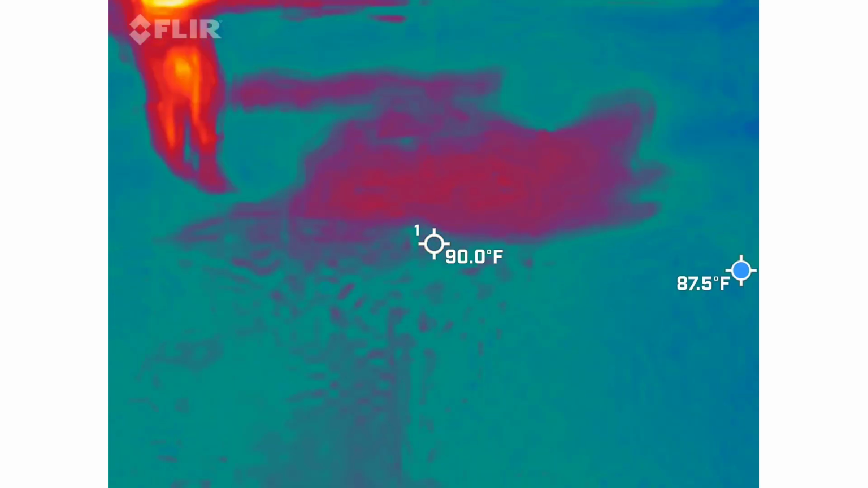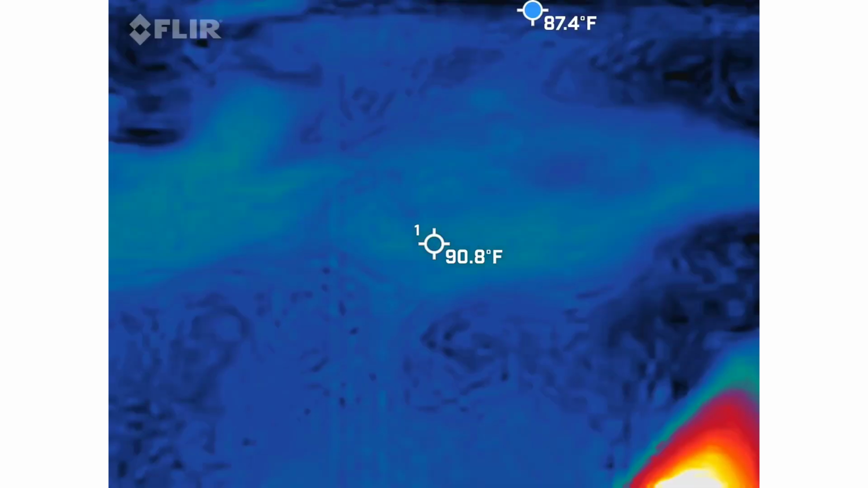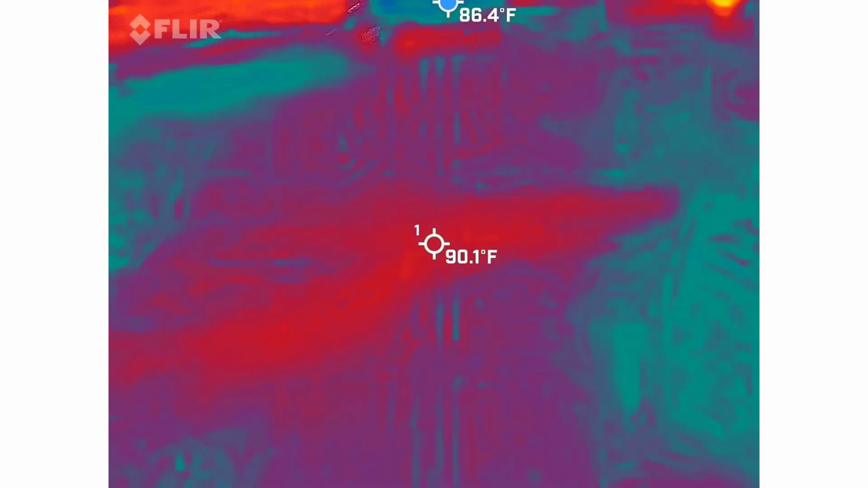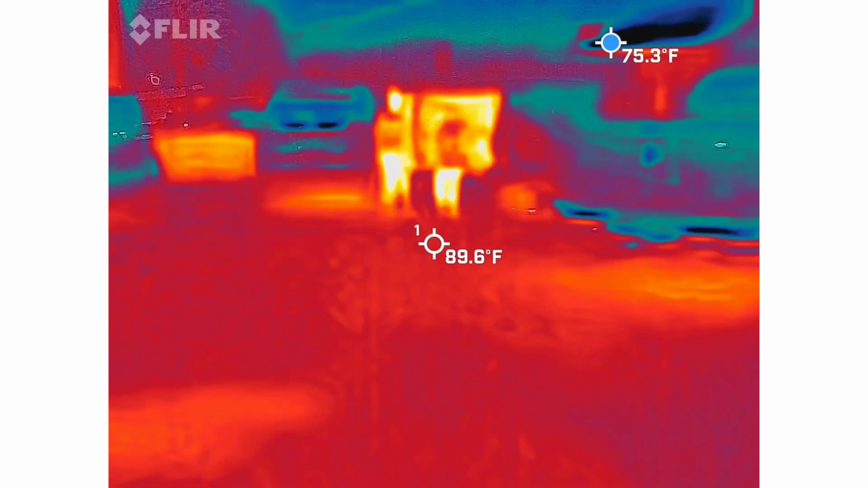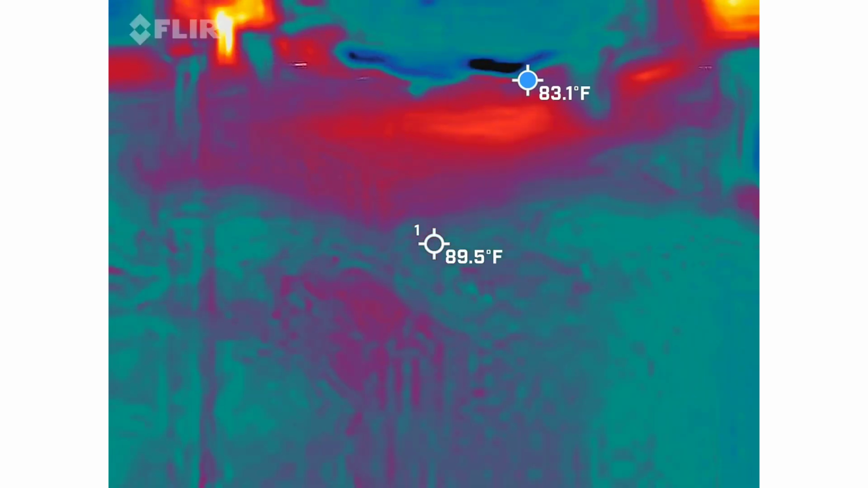Not funny for me. Not funny for me. I can't see. She's the fancy one. This is probably the safest thing for me to hold. Yeah, probably. One that would you have to look down.